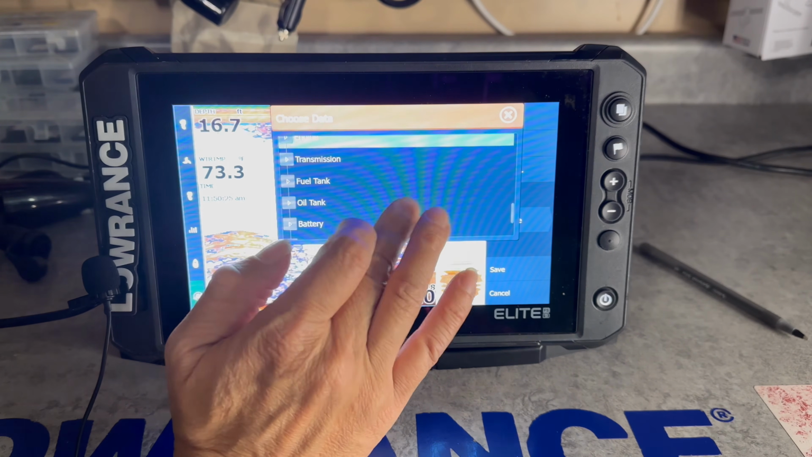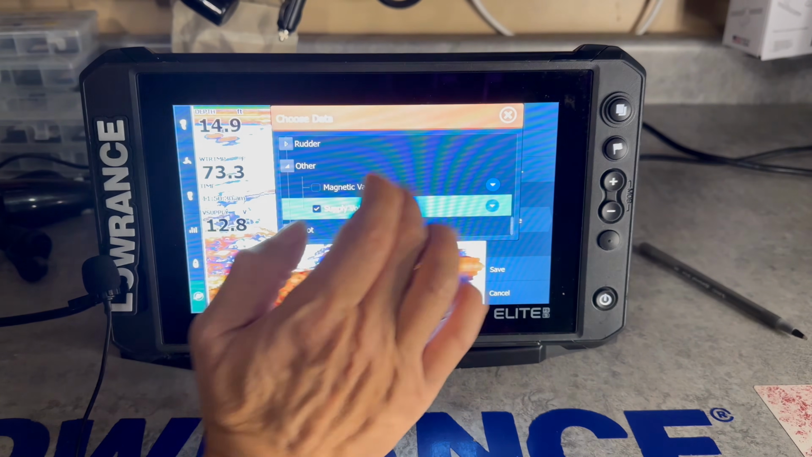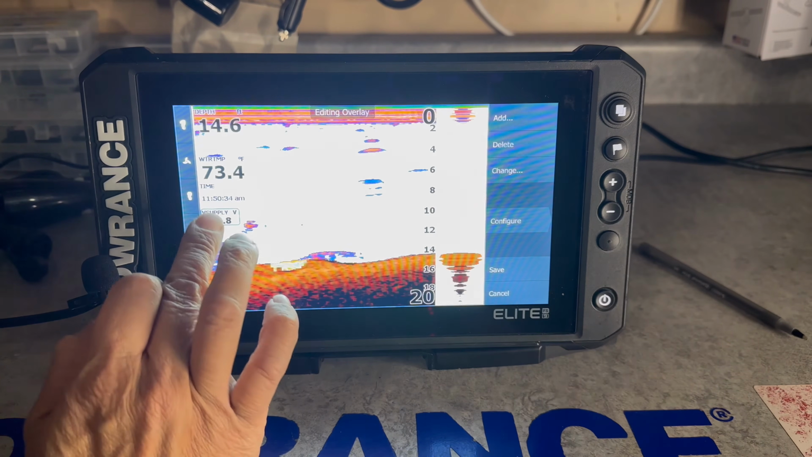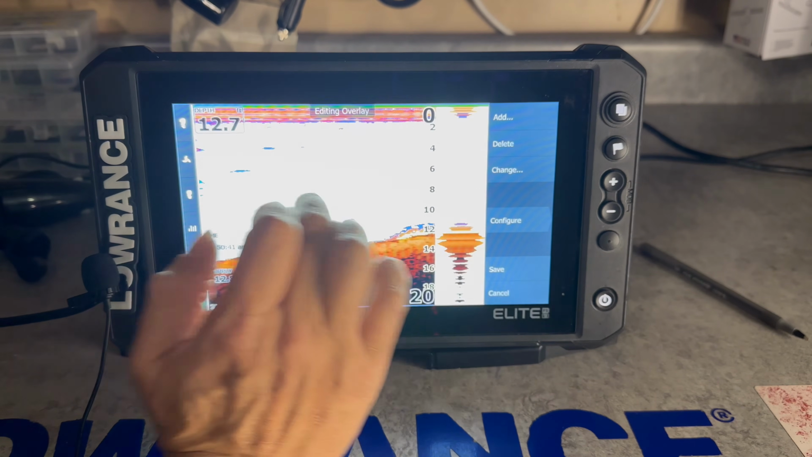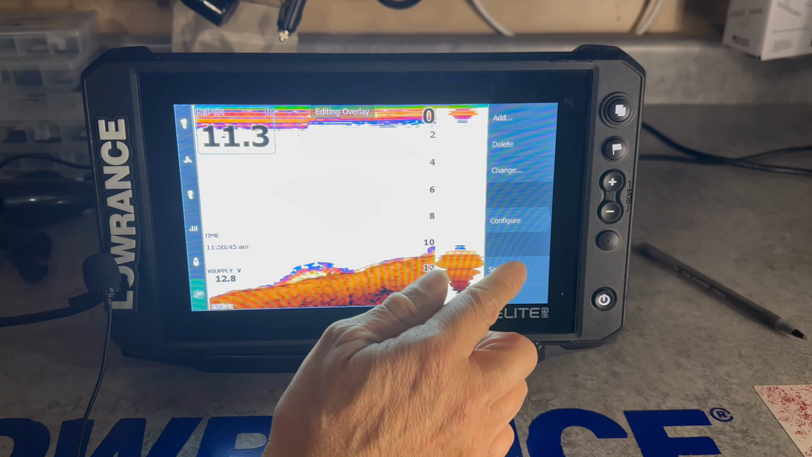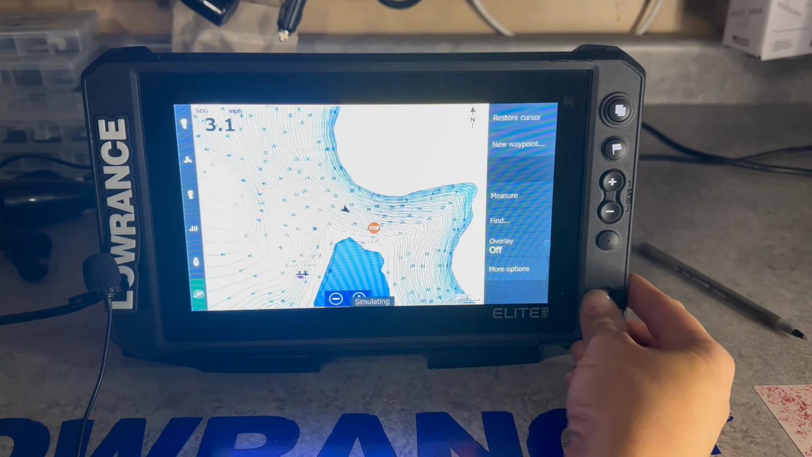Now, for those of us fishing by ourselves, we might put some other information on the screen. So we want the voltmeter to see how good your battery is. The voltmeter I don't need so big, so I make it smaller. I bring it down here. The time's good. The water temperature we're going to get rid of. The depth we make bigger because we can't see. And we're good.